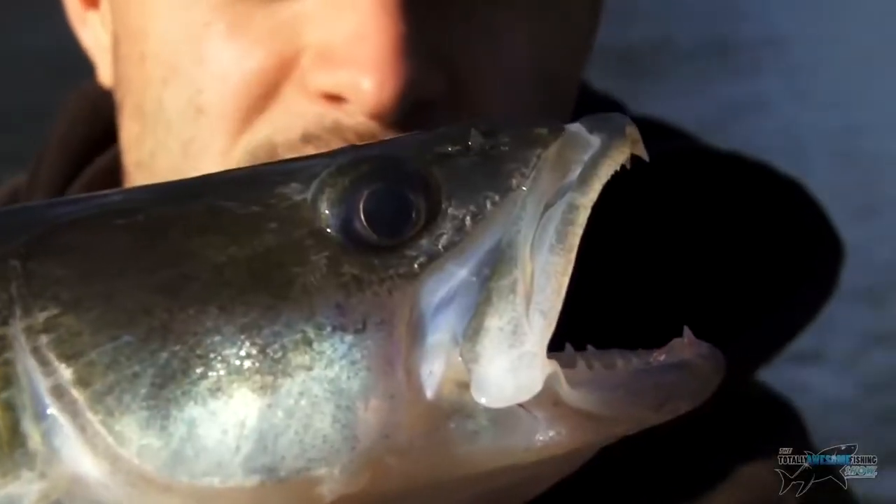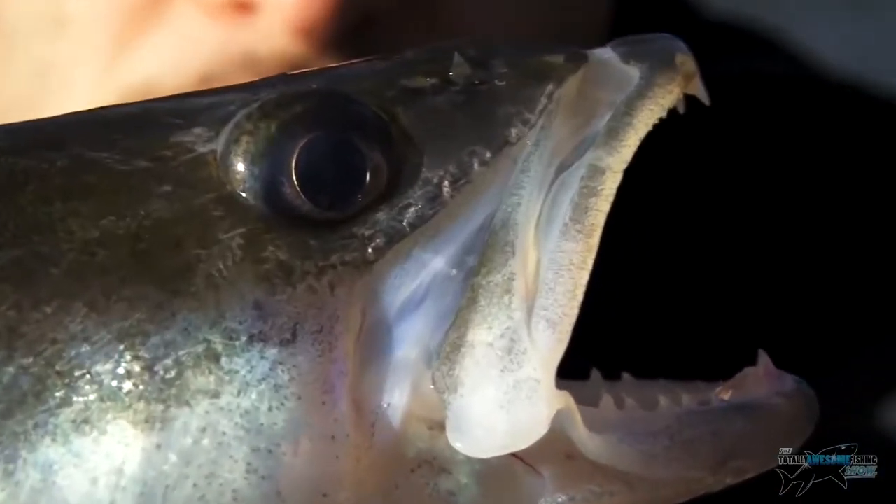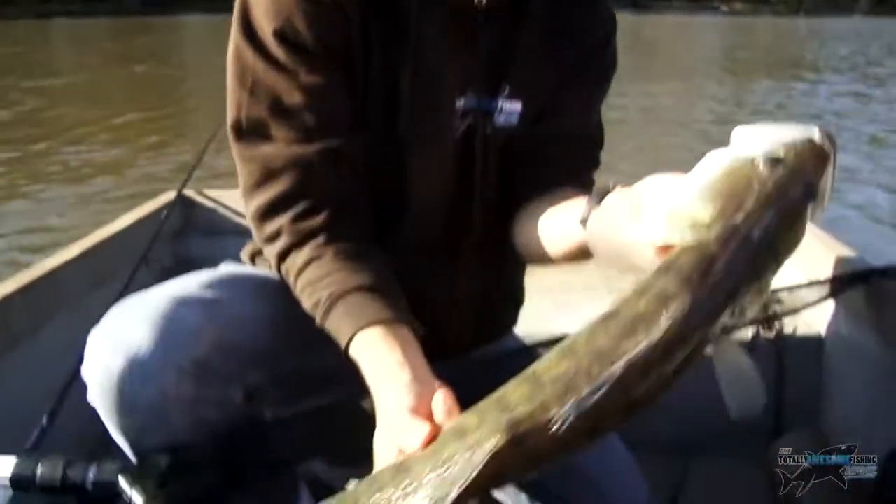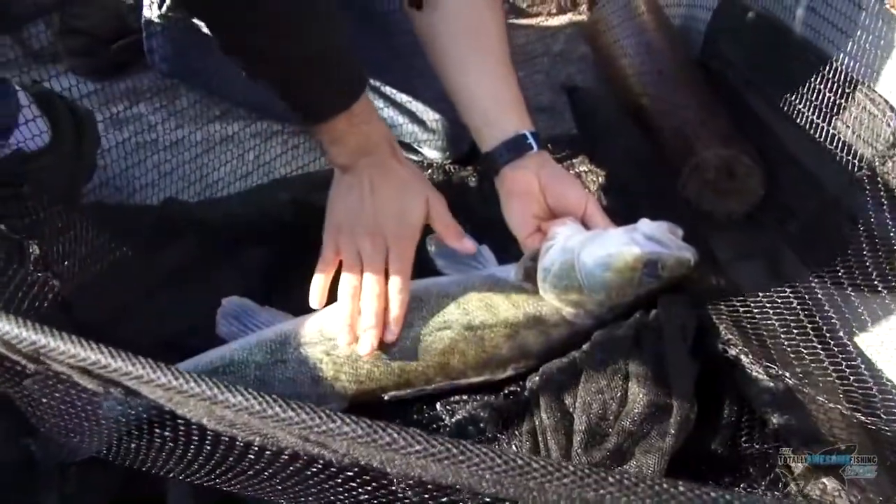Unbelievable. Look at the size of that eye. You can see they're night predators. That is awesome. That is a totally awesome predator right there. You see the vampire-like fangs at the front. And I tell you what, they've got a really rough skin. They remind me of a shark. So they're not slimy? No, one way's really smooth and one way's really, really rough.